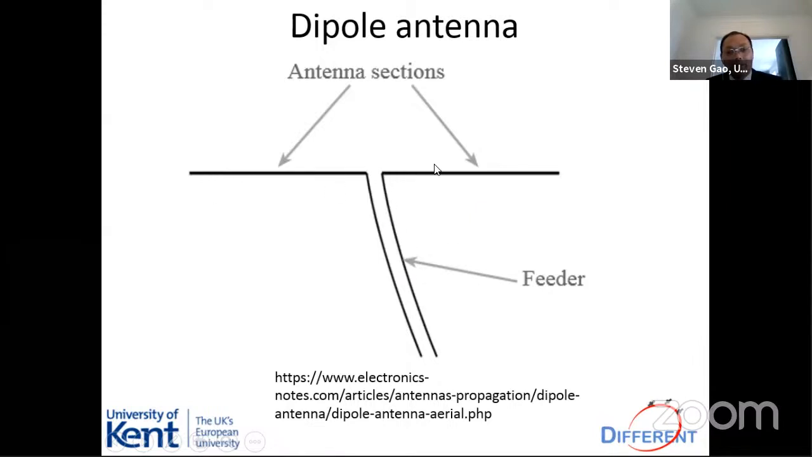The antenna section is a metal wire, which has a length of half wavelength, lambda divided by 2. Lambda is the wavelength. So the length of this antenna is dependent on the wavelength. The lower the frequency, as we know, the larger the wavelength, which means the antenna is larger. If the frequency is higher, then the wavelength is small. In that case, the antenna size is smaller. So this is a dipole antenna.